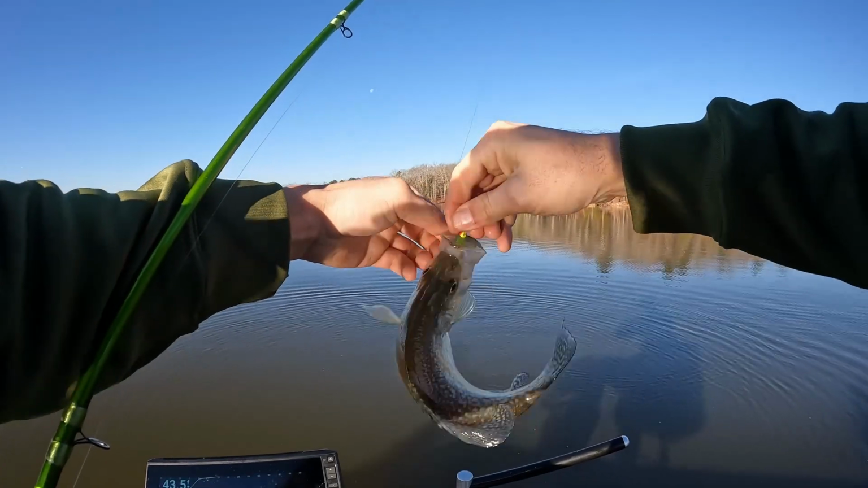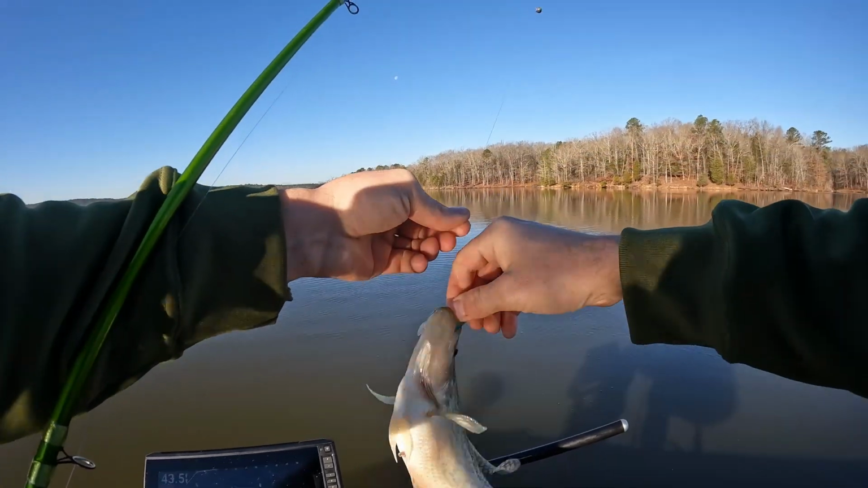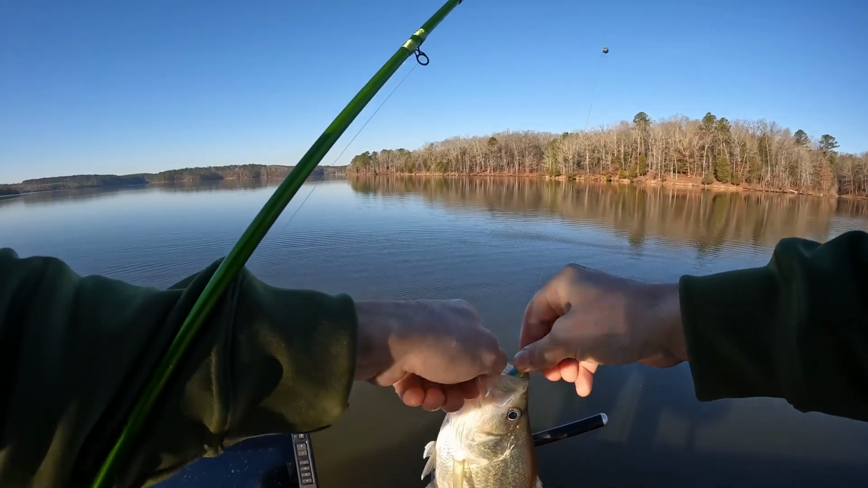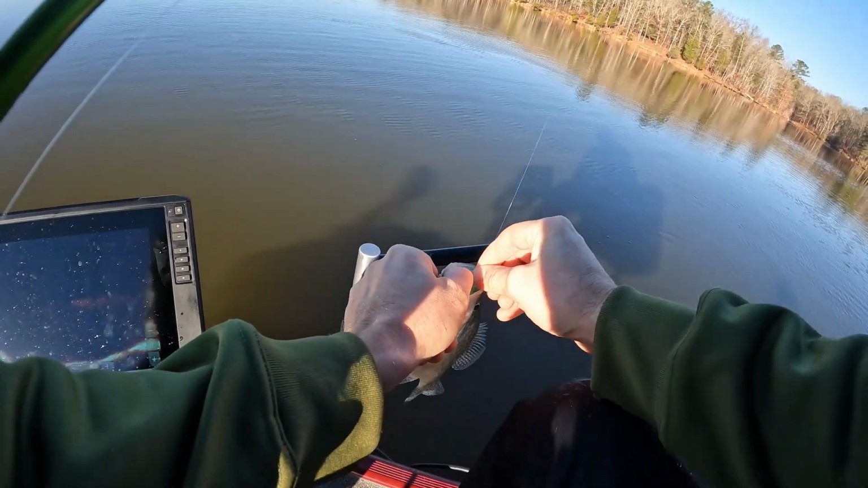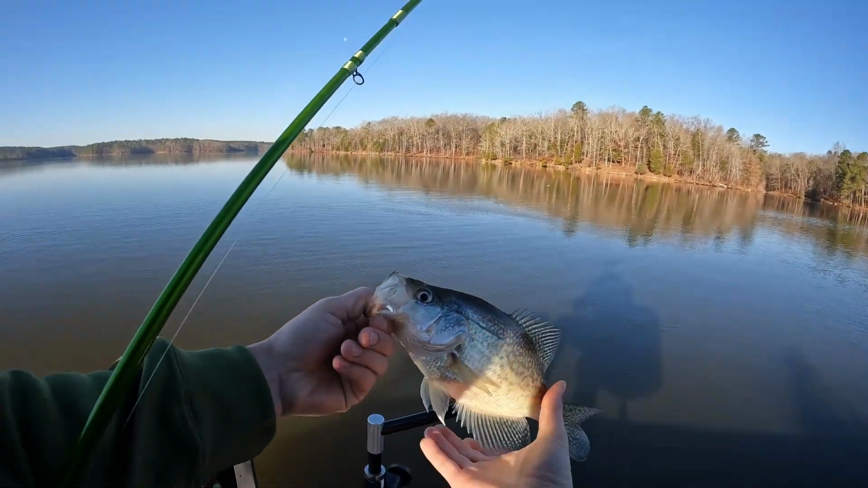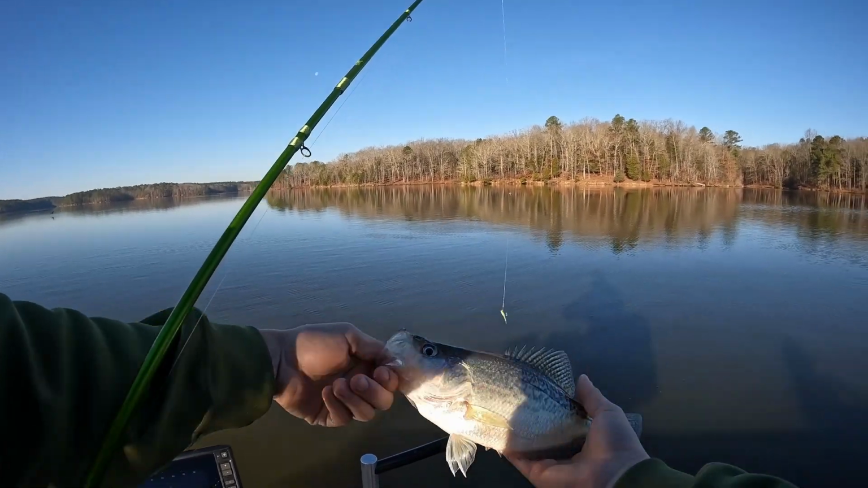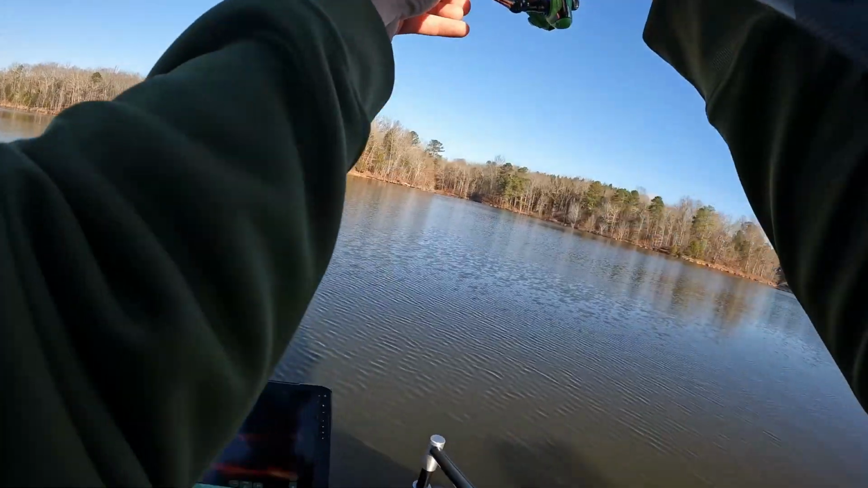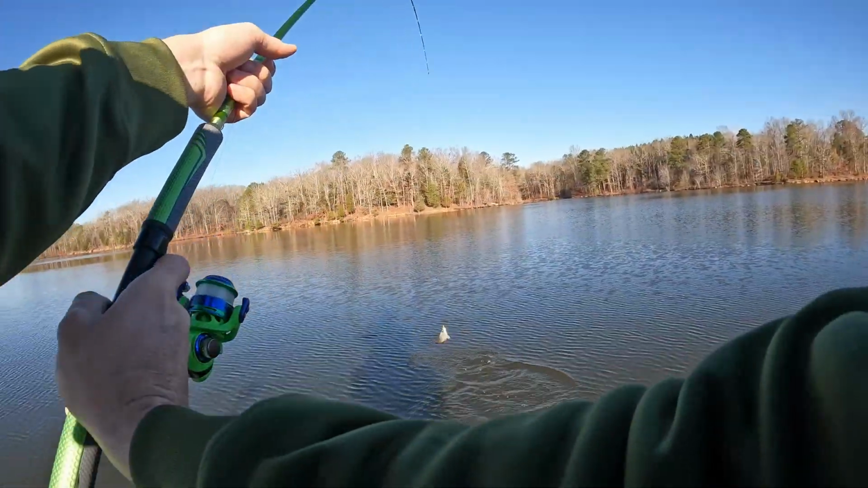Ooh, gotta be careful, it's real cold, so it's the line when I was taking one of the other ones off, slicing my hand open. He seen it and he wanted it. So, it's a pretty one, pretty crappie. Didn't even feel that one.